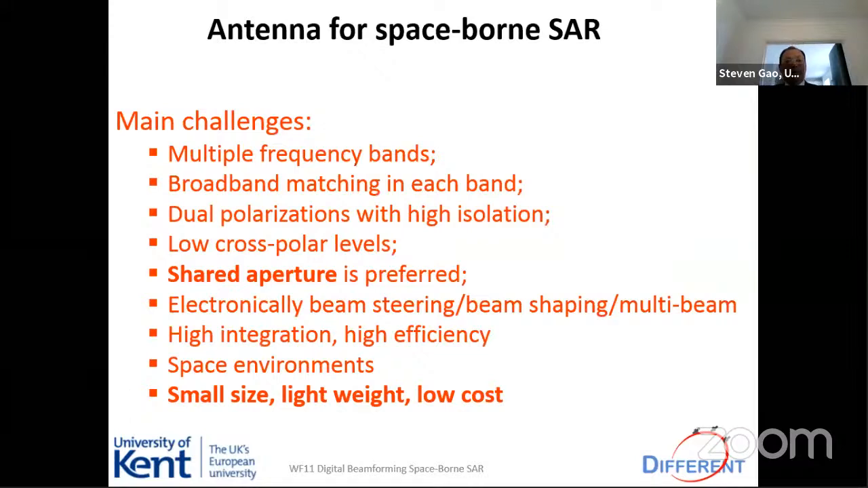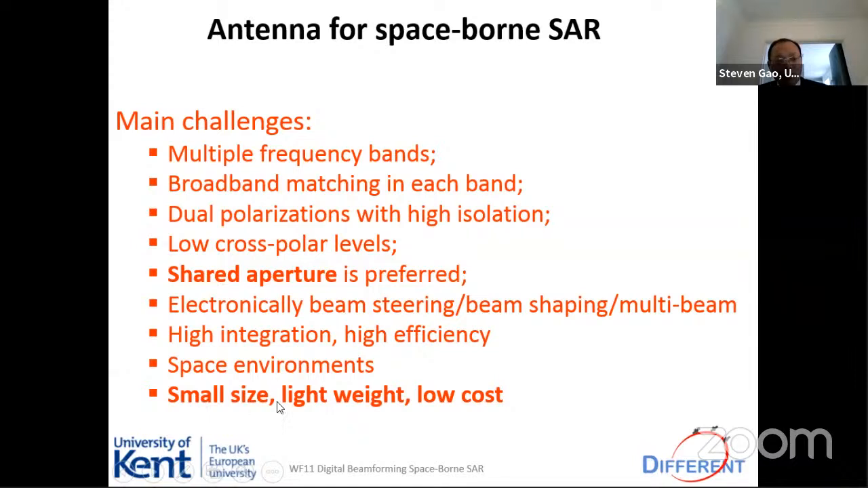Antenna system has many challenges, as we mentioned. Firstly, it needs to operate in multiple frequency bands. Also need broadband matching at each frequency band. Also need dual polarization with high resolution, high isolation. Need a shared aperture, because using one antenna for one frequency band is not good. Ideally, use one aperture for all the frequency bands you need, so called shared aperture, basically a single aperture for covering multiple frequency bands. And also need beam scanning, multiple beams, beam shaping, and high integration, compact size. Also need to consider space environment and small size, lightweight.